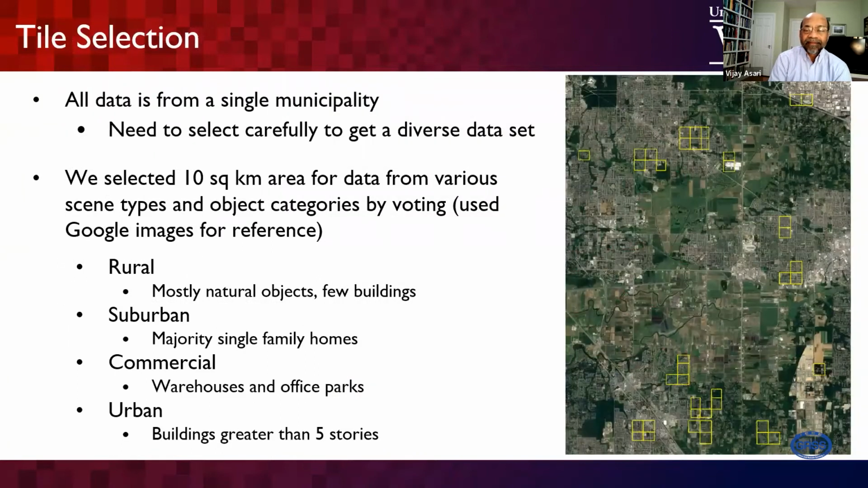And for the tile selection, what we did is select a 10 square kilometer area. We chose the area using Google images as the reference. We wanted to cover all 4 different regions: rural area, suburban area, commercial area, and urban area. So Dales covers all these 4 specific areas.